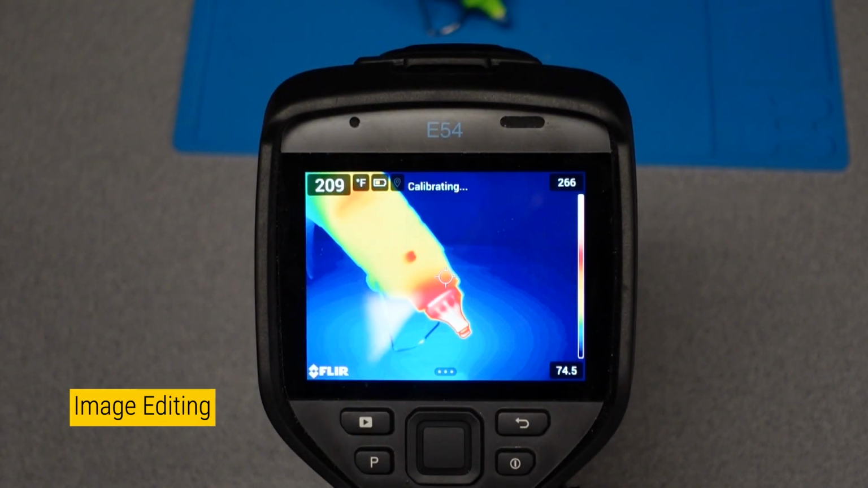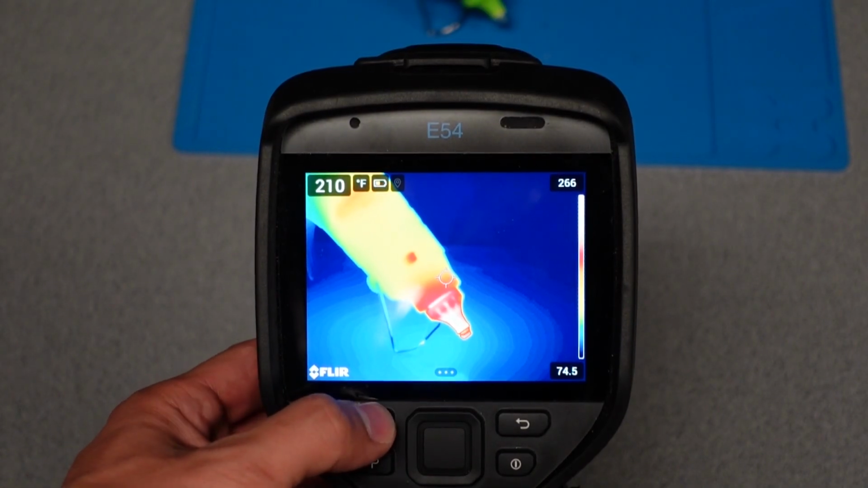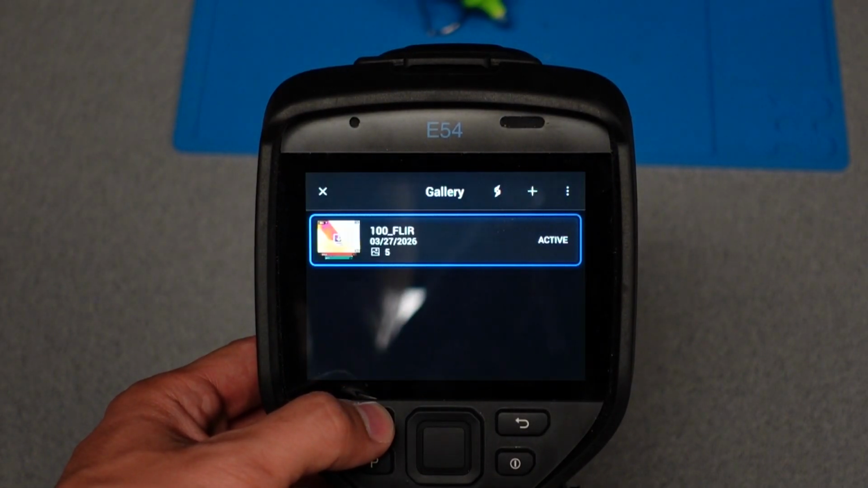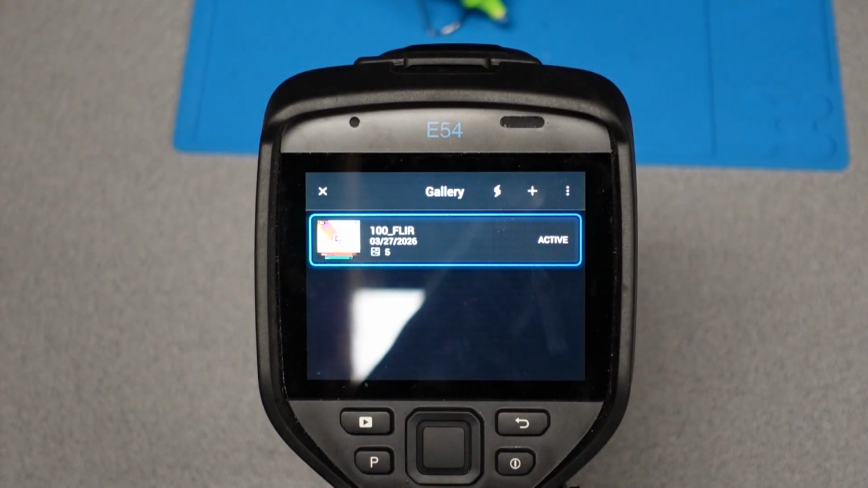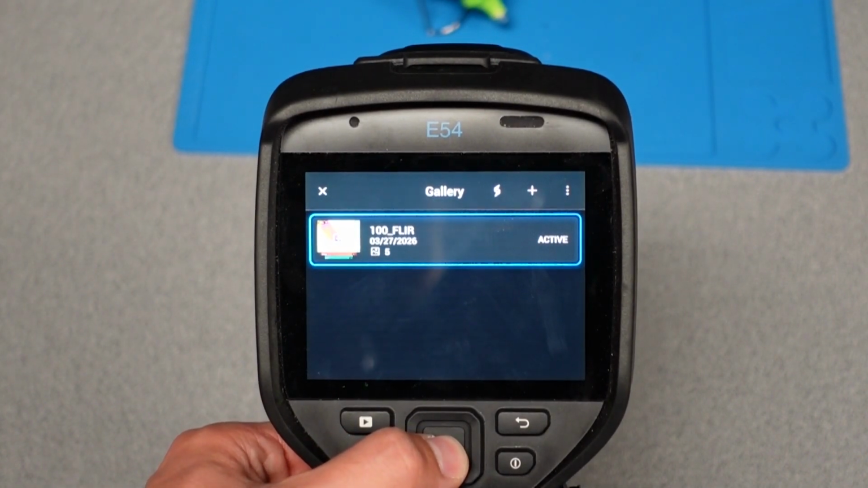While it is certainly useful to have all of your settings sorted out before taking an image, these settings and more may be adjusted from the image viewer. The gallery may be accessed by pressing the physical play button. In the gallery, all photos can be edited using settings similar to those found in the main menu.